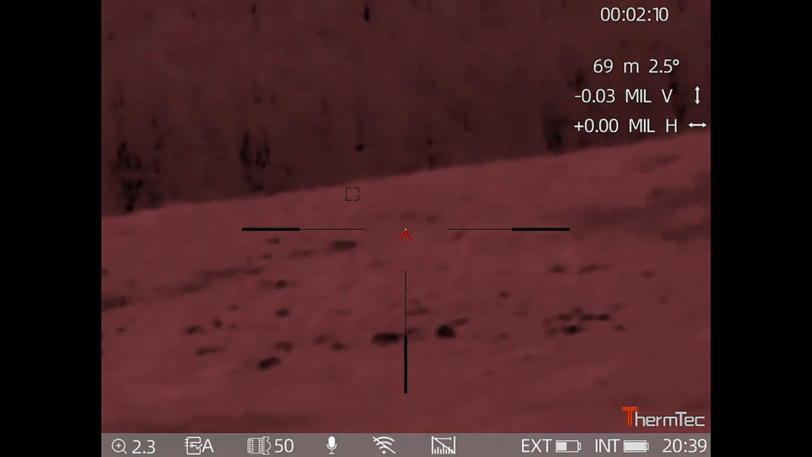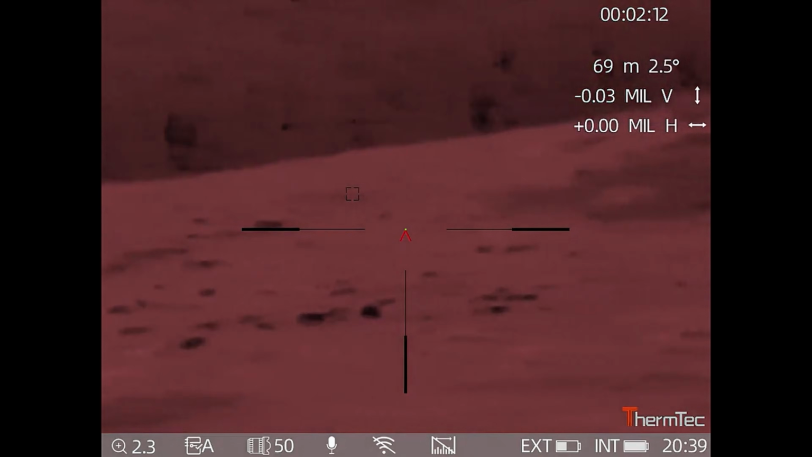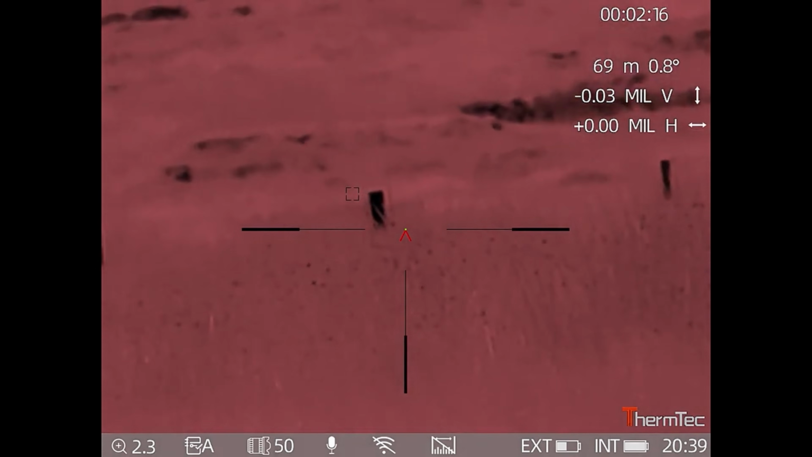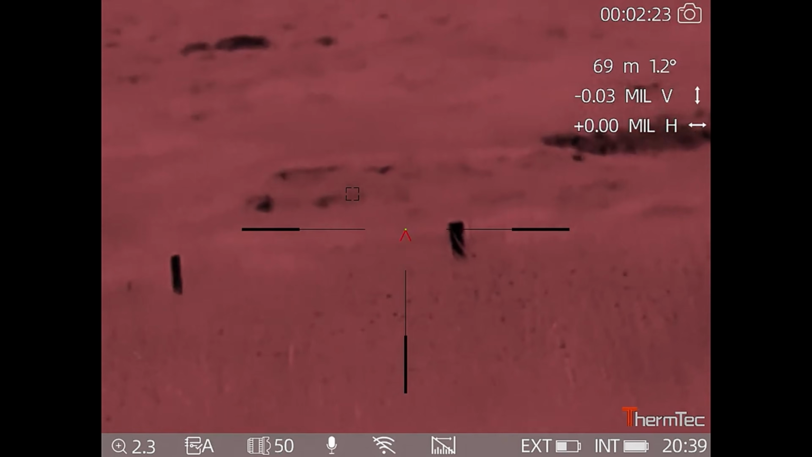It's seen me. I'll keep calling though, it might stop or come back. That would have been spot on because that was at 69 metres and it wouldn't have been far to drag that with the truck.